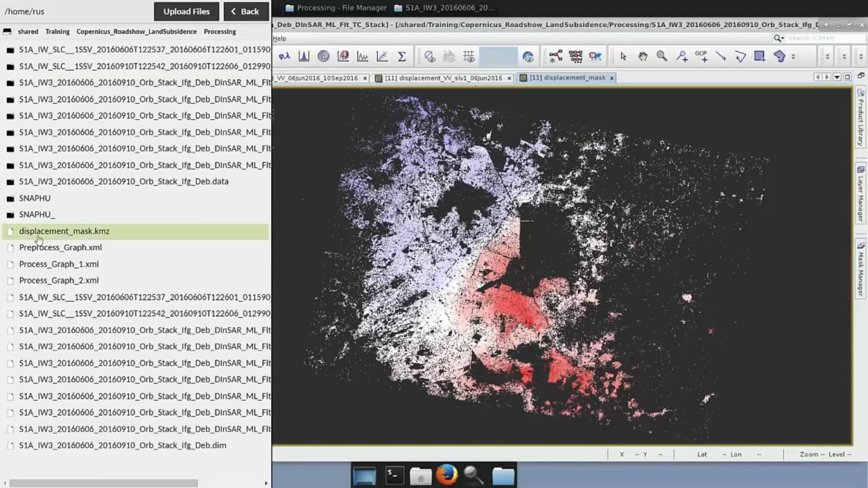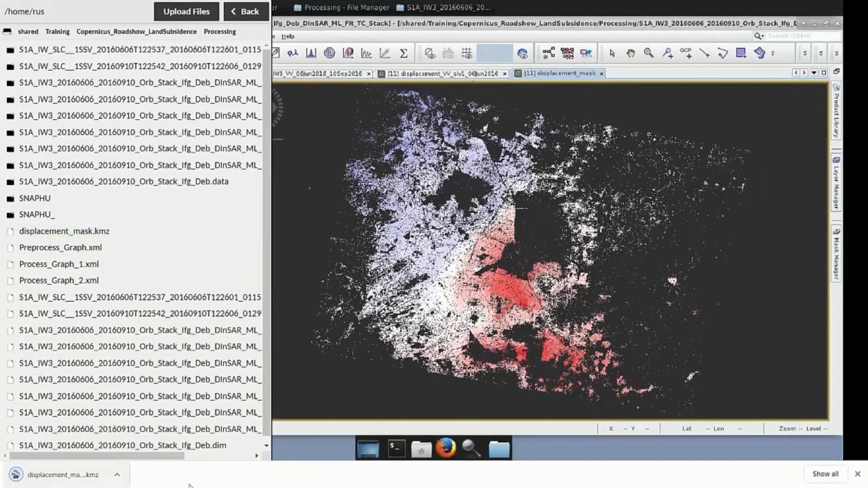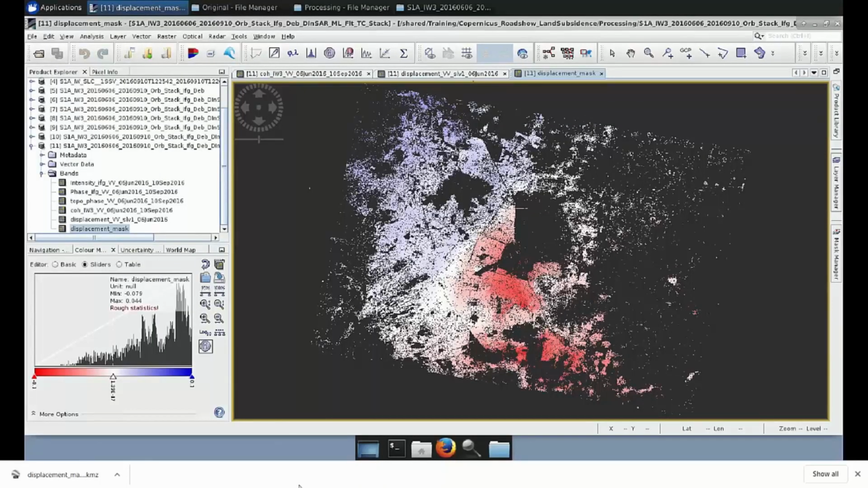And this is the displacement mask, the KMZ I want to download. You just double click on it, and immediately you see that the download starts. To close this window, you just go again, Control, Alt and Shift. So this is it. Let me show you now how this view looks on Google Earth.